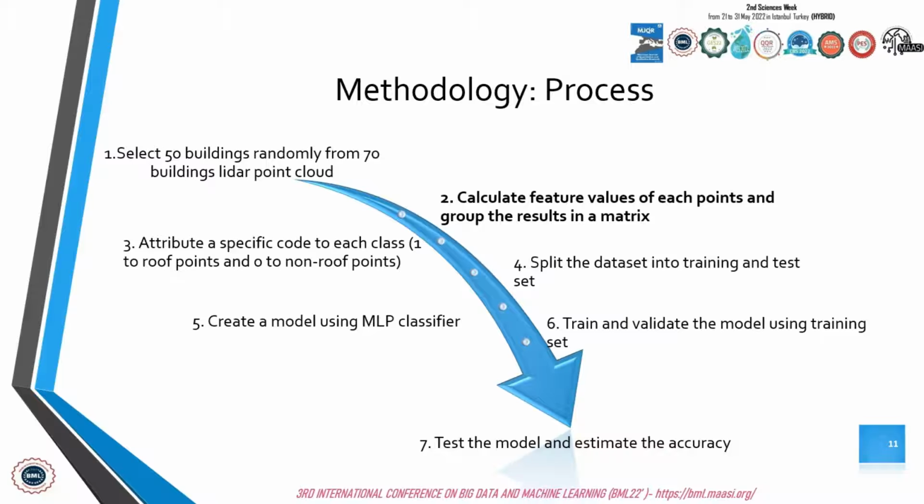In the second step, we have calculated the feature values of each point and grouped the results in a matrix, and then repeated steps 3, 4, 5, and 6 to finally test the model and estimate the accuracy.